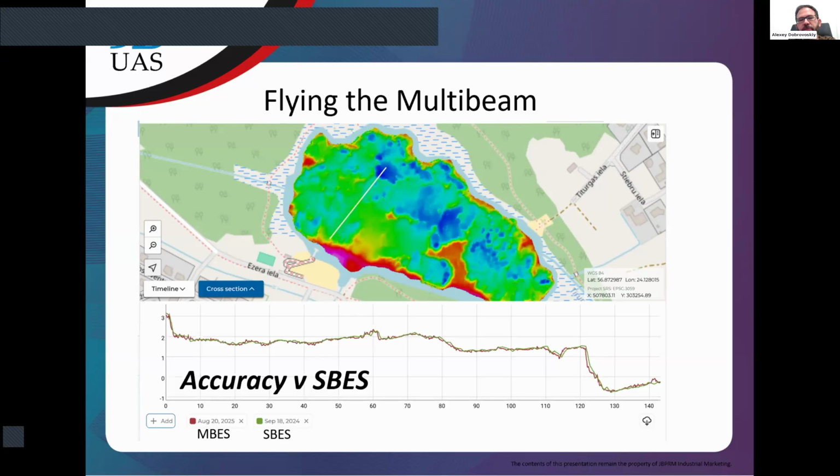All measurements from all systems, which are all good and widely accepted by industry, differ by plus or minus 5 centimeters. I don't know which system demonstrates more precise, more accurate results here. But they work the same, at least in shallow lakes and ponds and rivers, they demonstrate practically the same results.